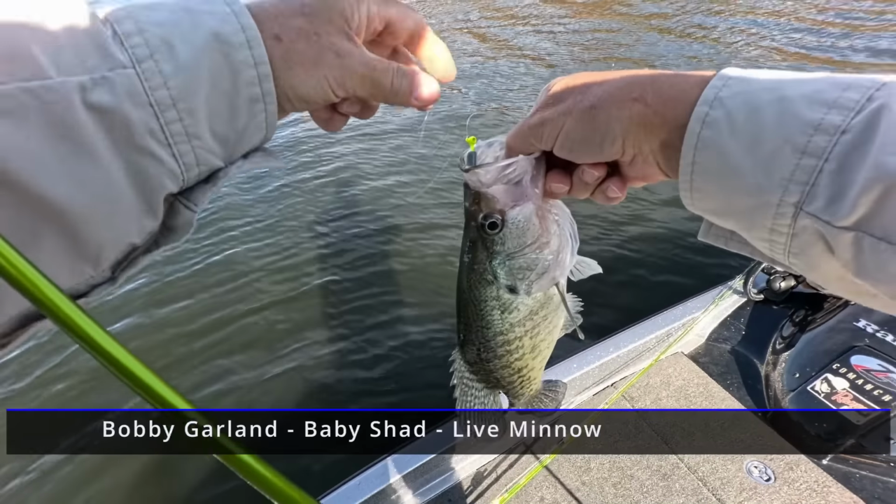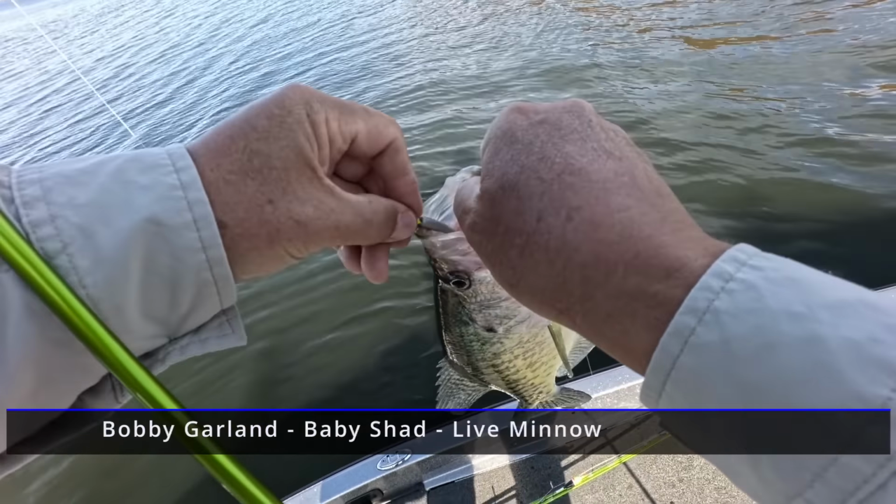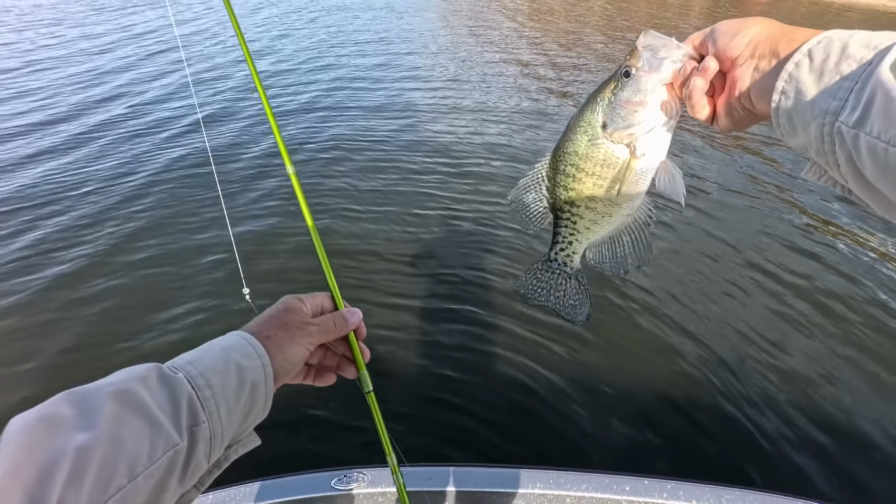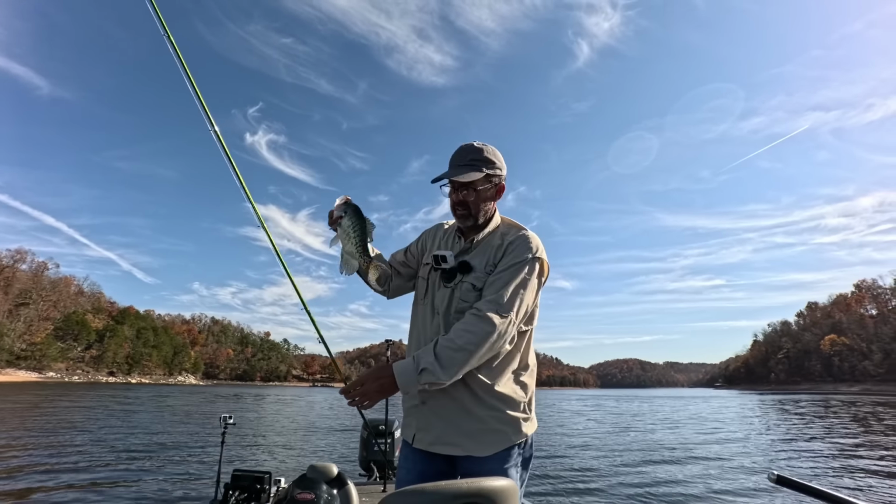We are finding the slabs today. It's another good one. It's a good solid 12-inch crappie. Like catching these.